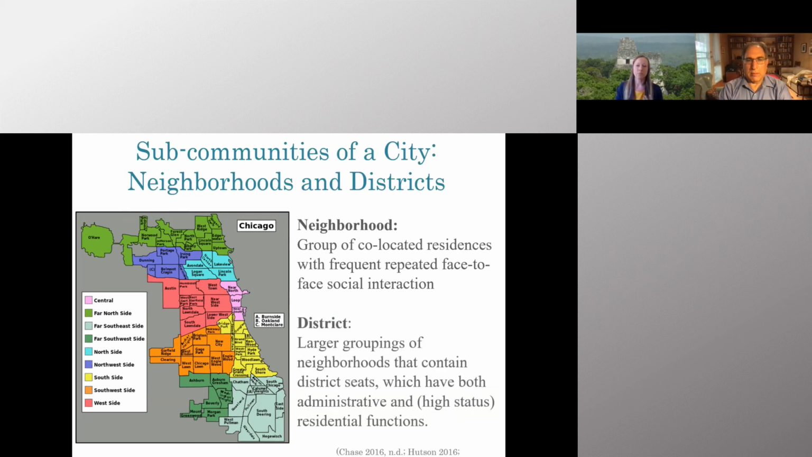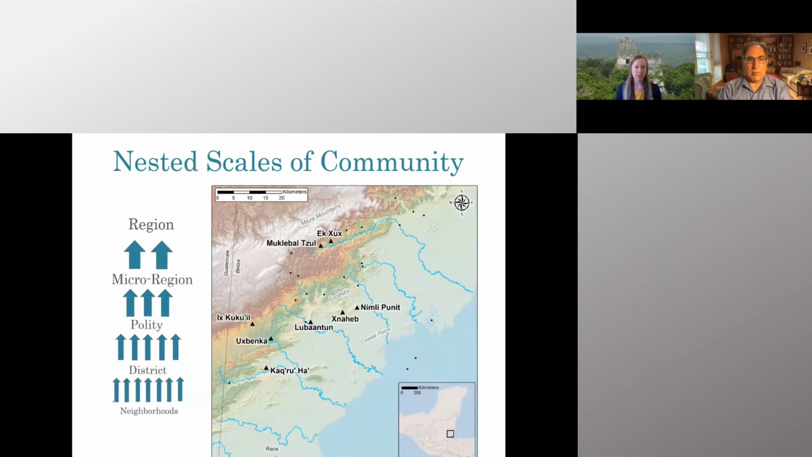districts. Districts are composed of larger groupings of neighborhoods that contain district seats, which in the past would have had both administrative and high status residential functions. So in this talk, I'm going to be briefly talking about how we used LiDAR to look at wealth inequality at neighborhoods, districts, and the polity level at Ushbenka and Ishkukuwel.